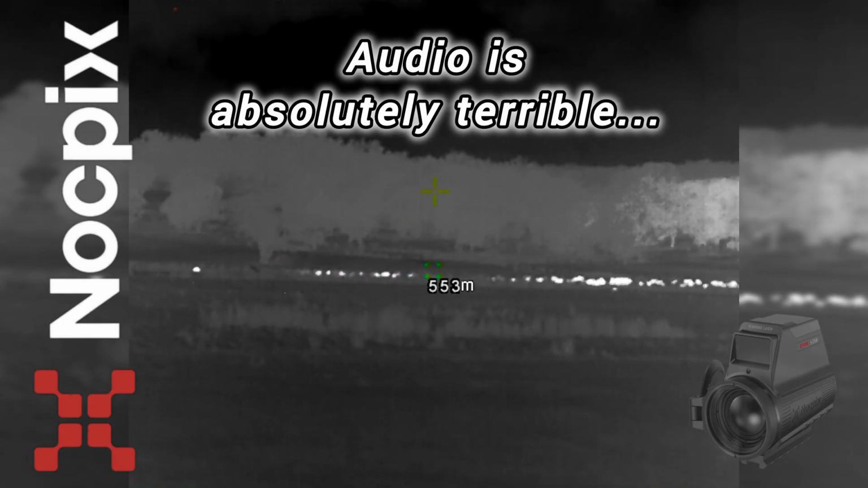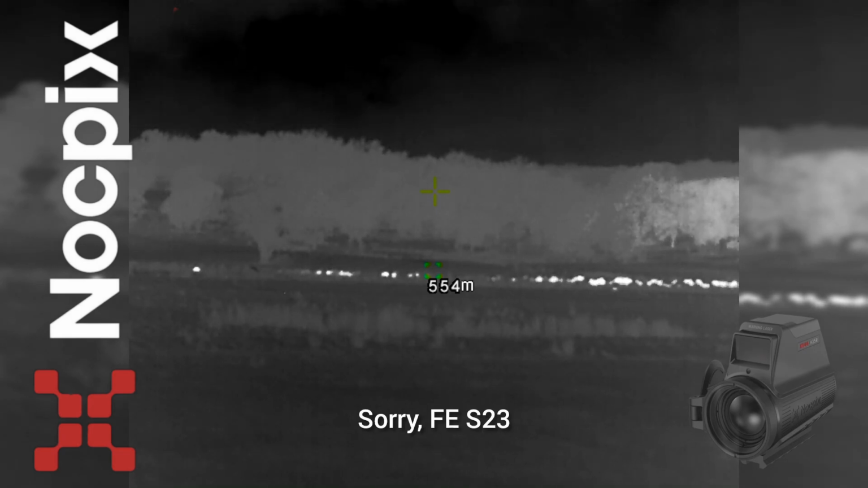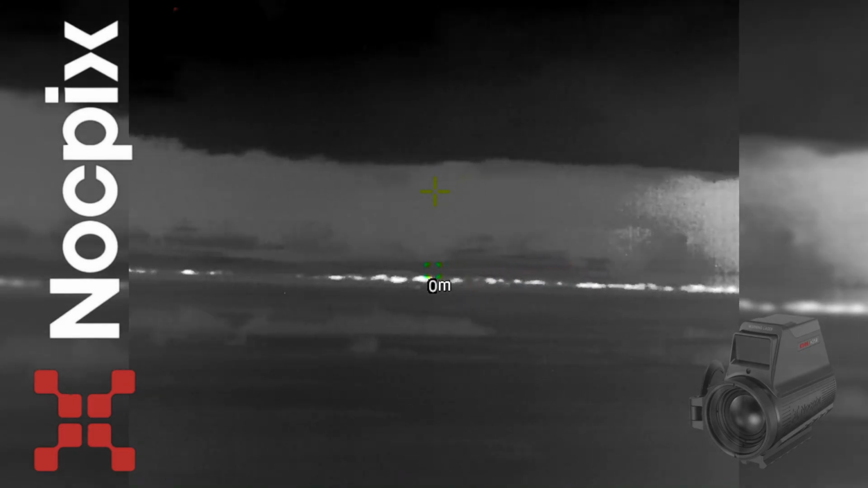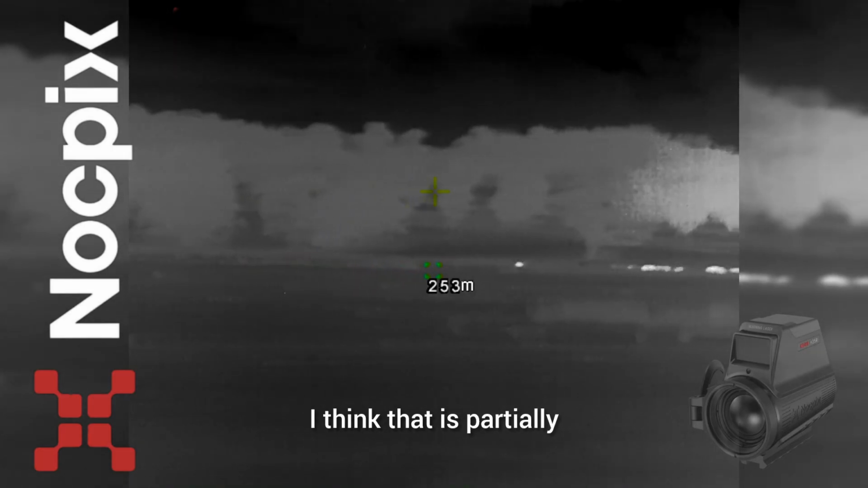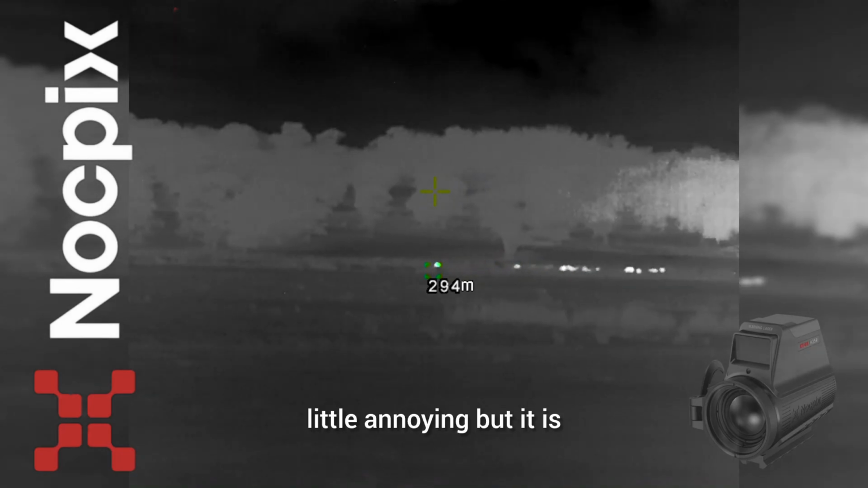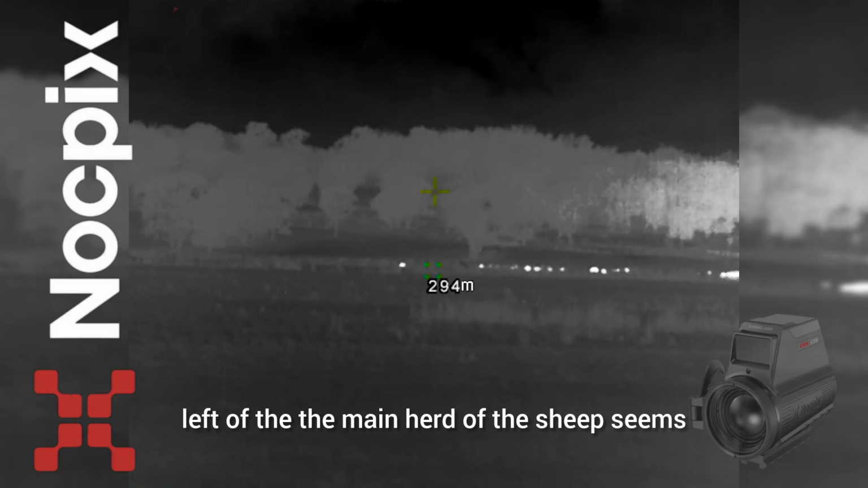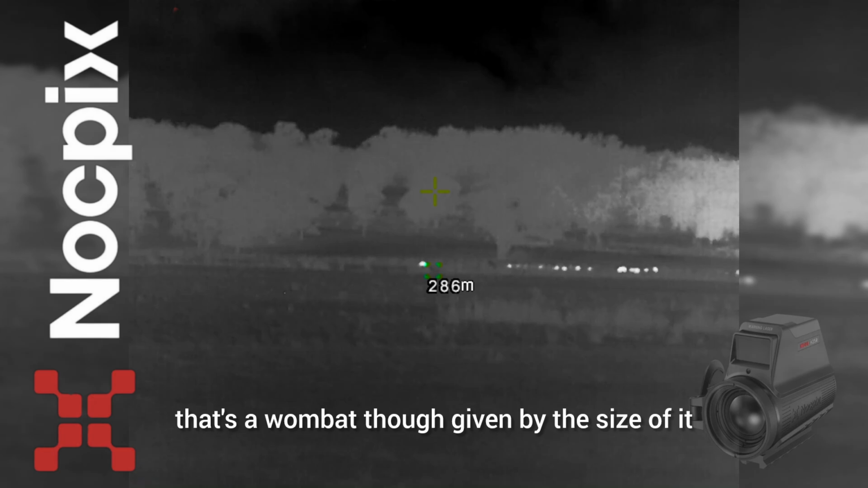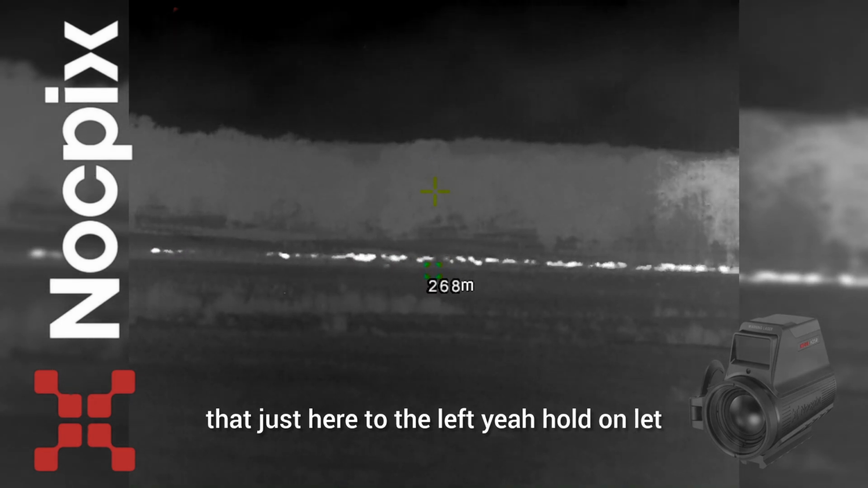I'm just using my Samsung Galaxy S23 FE. I think that's the model of this. But you can see there's all the sheep over there. And like I said, the image isn't too great tonight. I think that is partially because of the mist. So a little annoying, but it is what it is. But right there, just off to the left of the main herd of the sheep, seems to be something. I'm gonna guess that's a wombat though, given the size of it and the way it's moving.